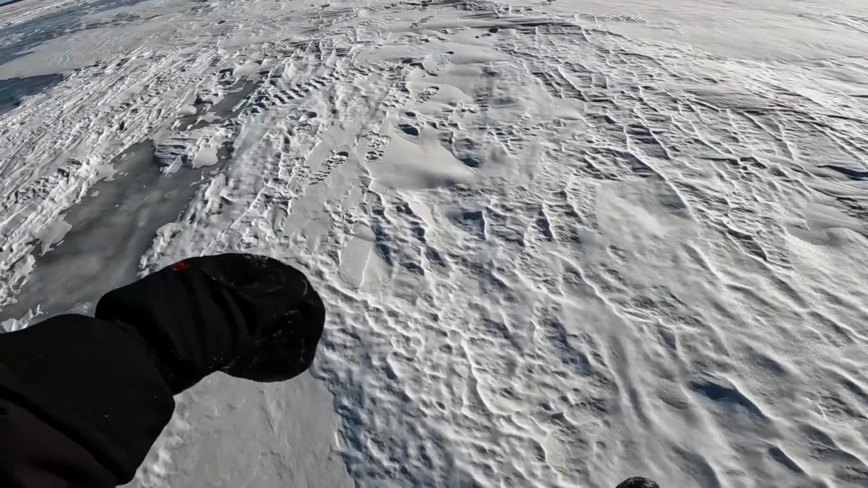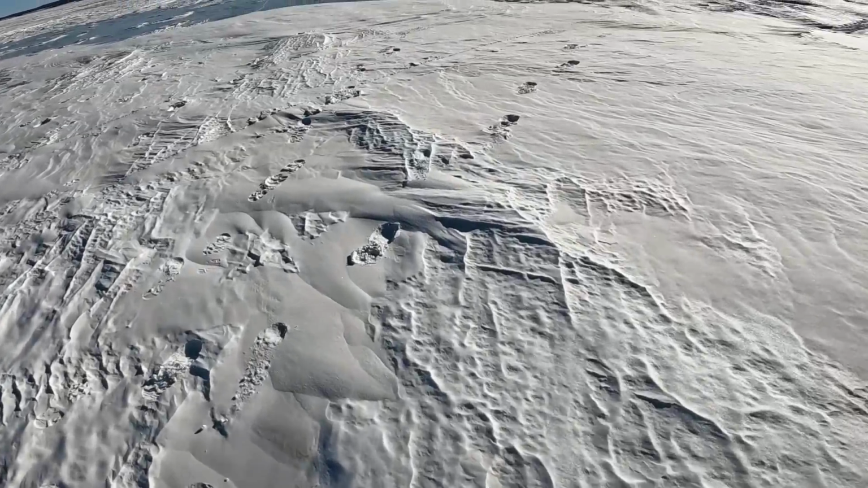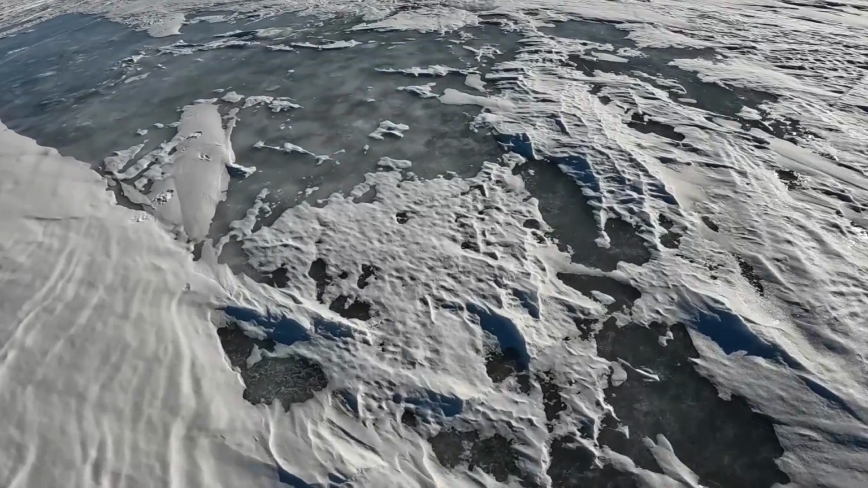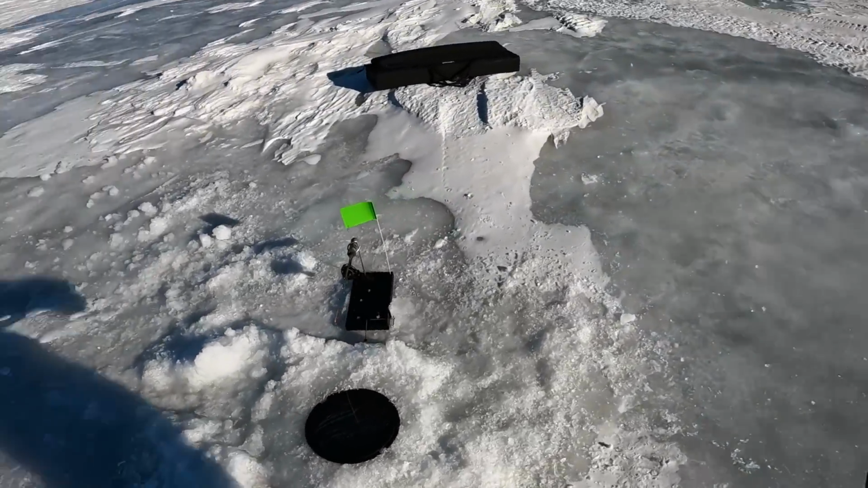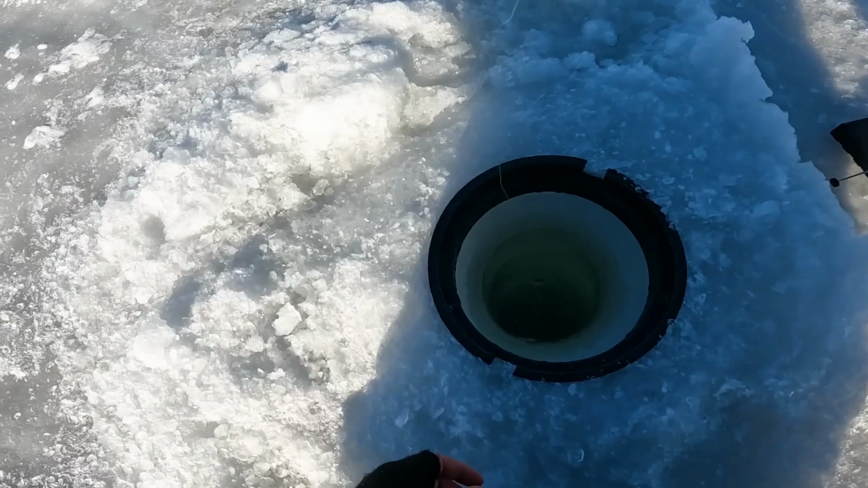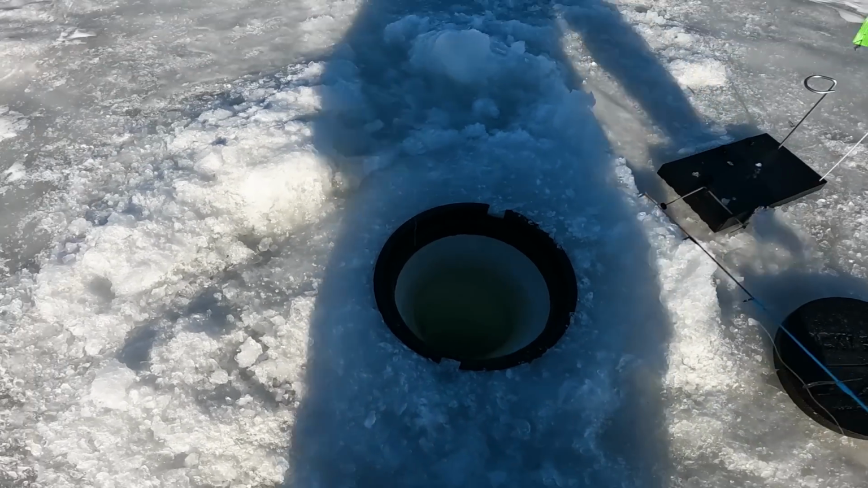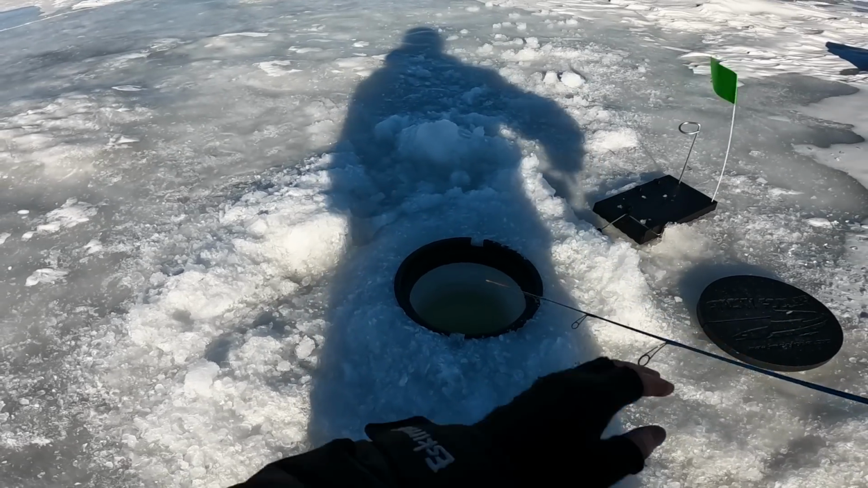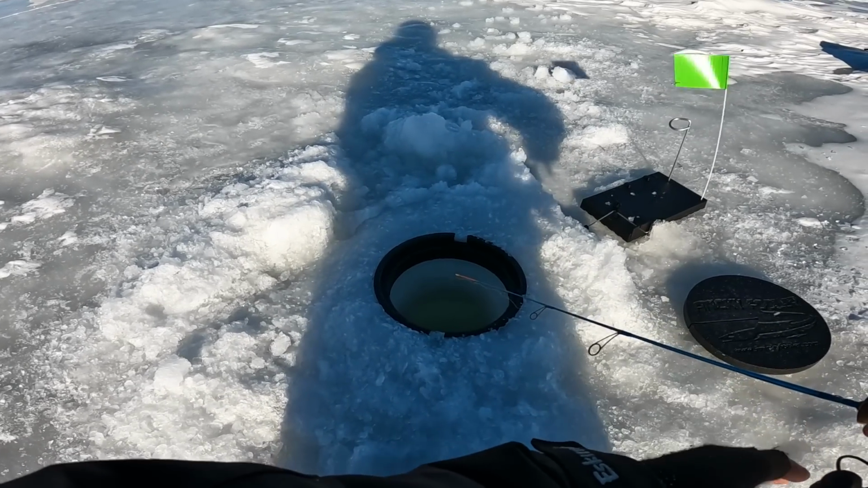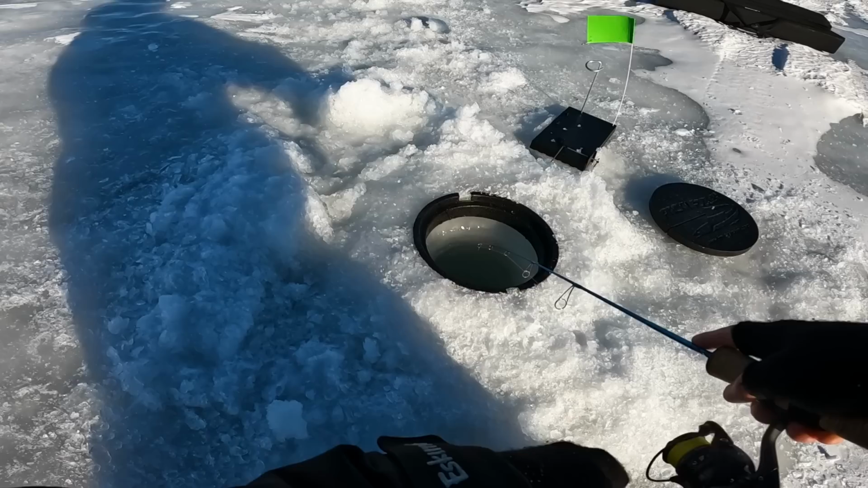All right. Oh, we got a flag. It is freaking cold out. Running a bobber on this one, but there's definitely a fish on there.